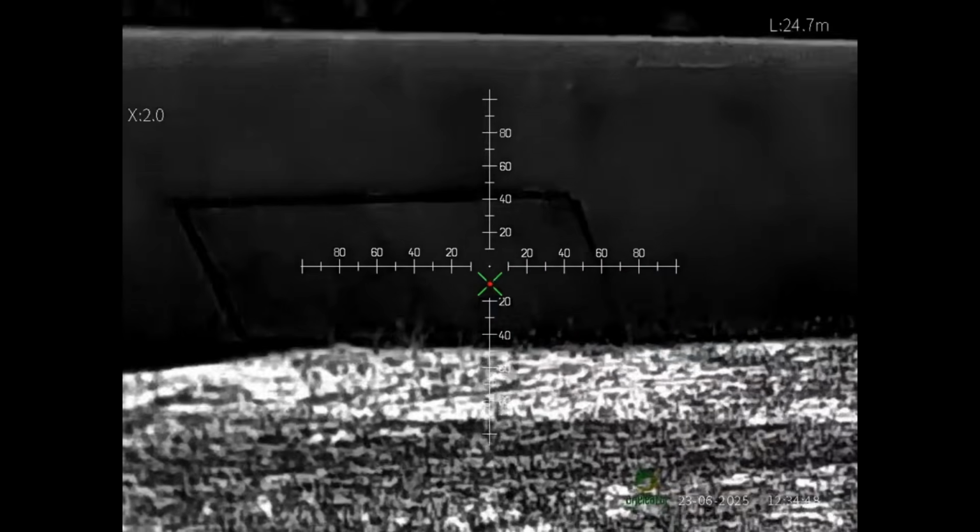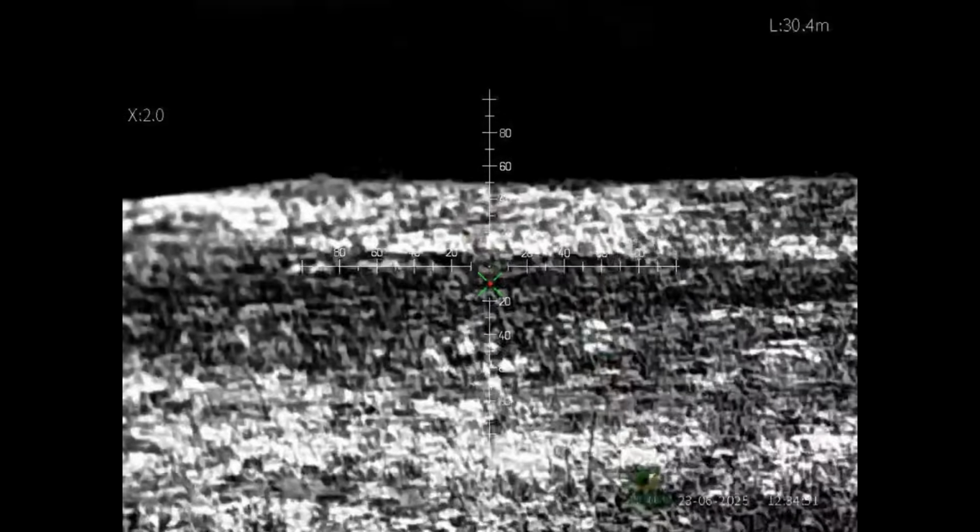Wow, look at that. Now I couldn't show you me zeroing it because it wouldn't record then, but I've now got it working with the rangefinder on, and it is now recorded. That's brilliant. So I set my scope height to 7.7 centimeters, about 3 inches. I've set a few other parameters and I've zeroed it at 9 meters. And as I go to different distances, you'll see that little crosshair going up and down.